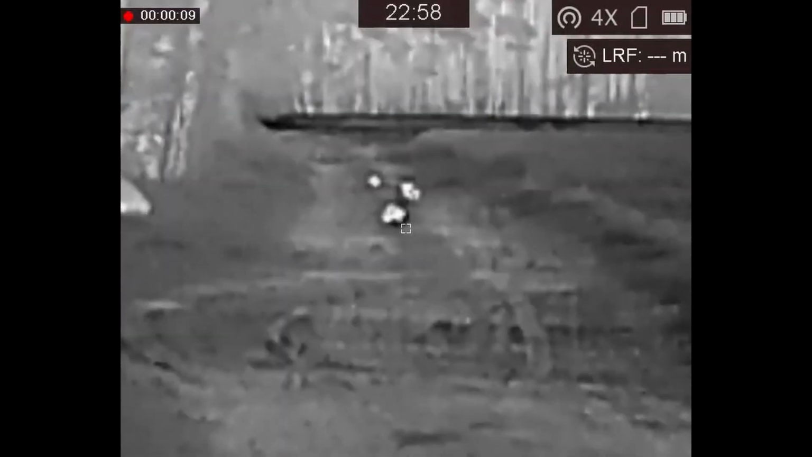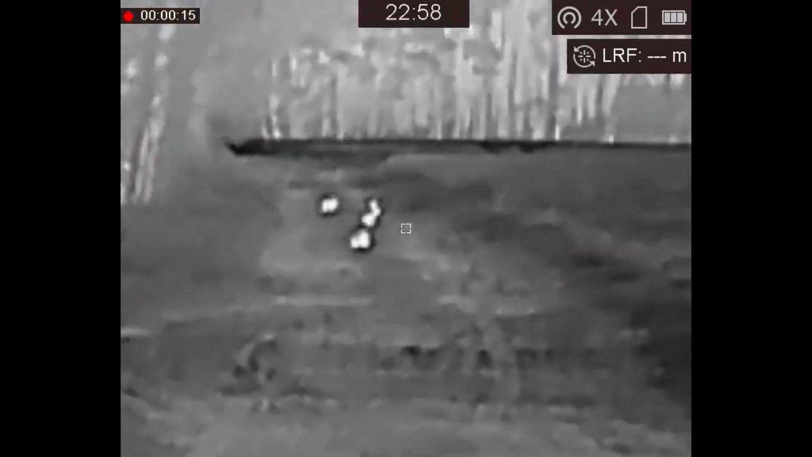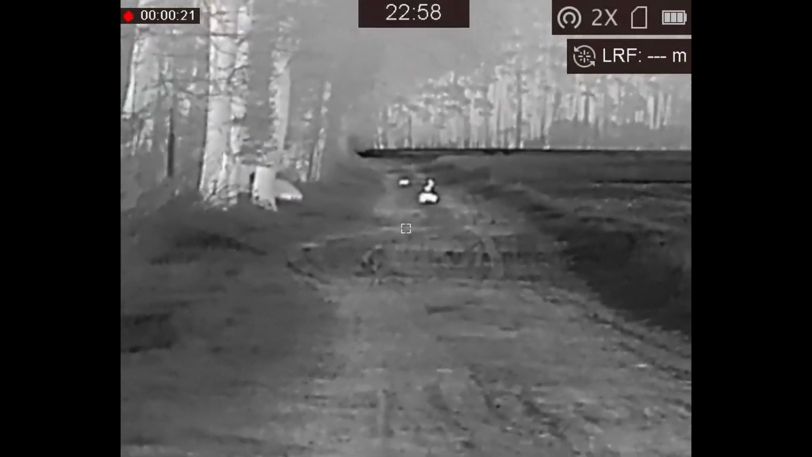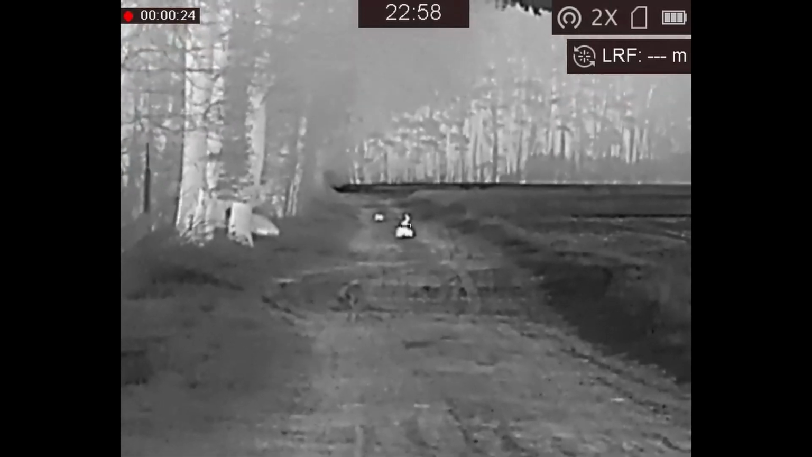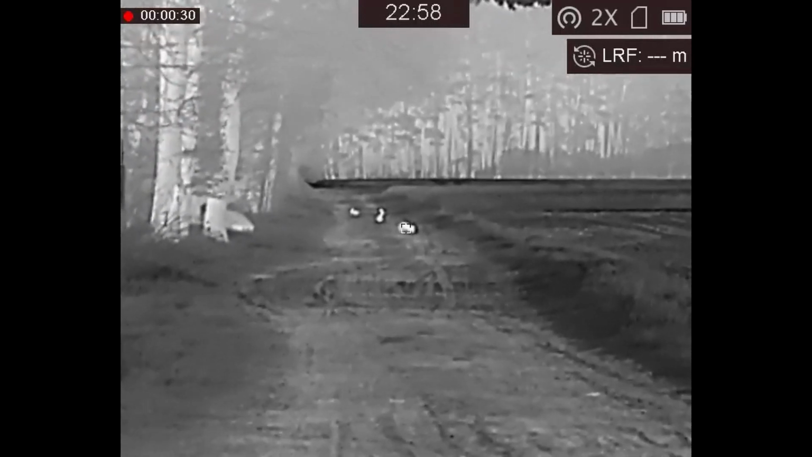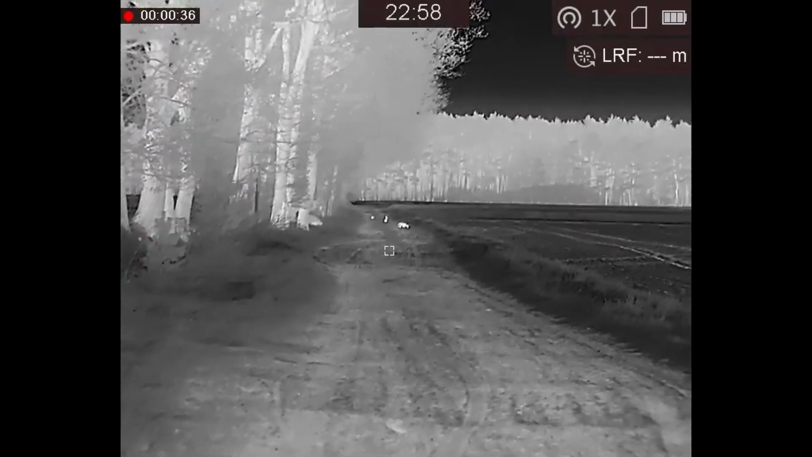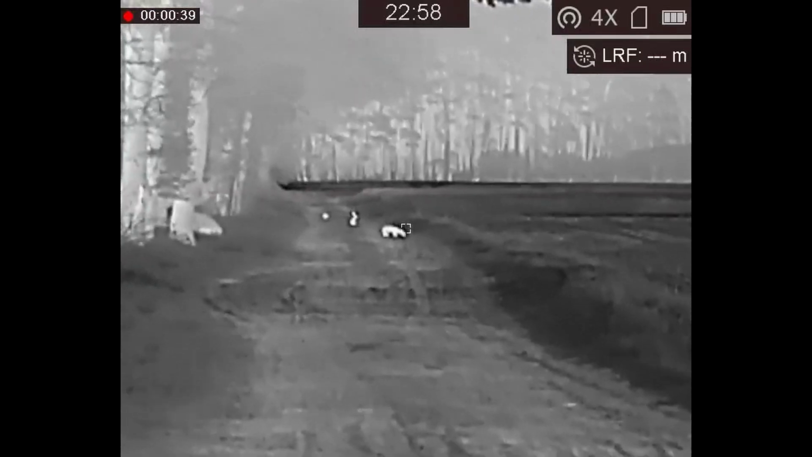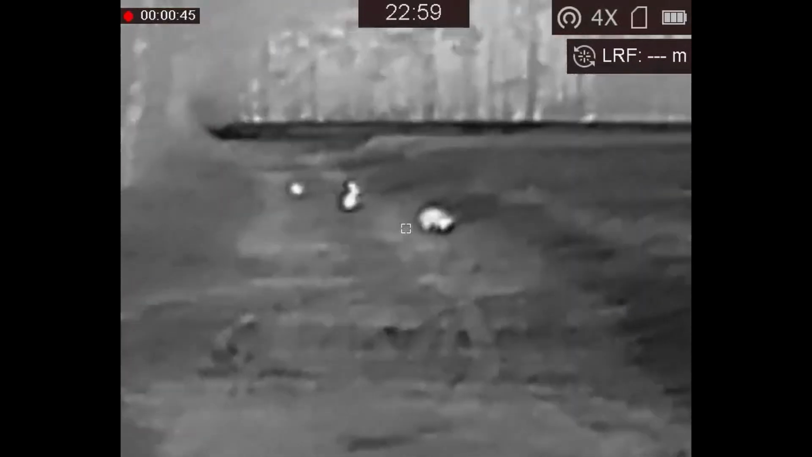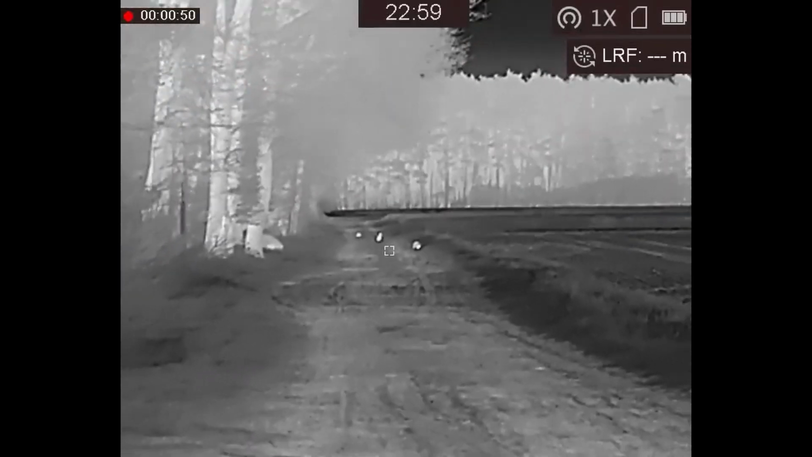By now you should be able to make out the distinct thermal signature of the hare, and the badger is just in front of it, and behind there it might be another badger or another hare. I'm not sure about that at all, but there you see the badger moving around, and it gets pretty clear that it is a badger indeed. And I'm zooming out again and trying to approach the location where I want to hang up the trail camera, but this shot shows you again the badger and the clear signature of the hare sitting there, and behind the hare seems to be another hare, but I'm not sure about that.